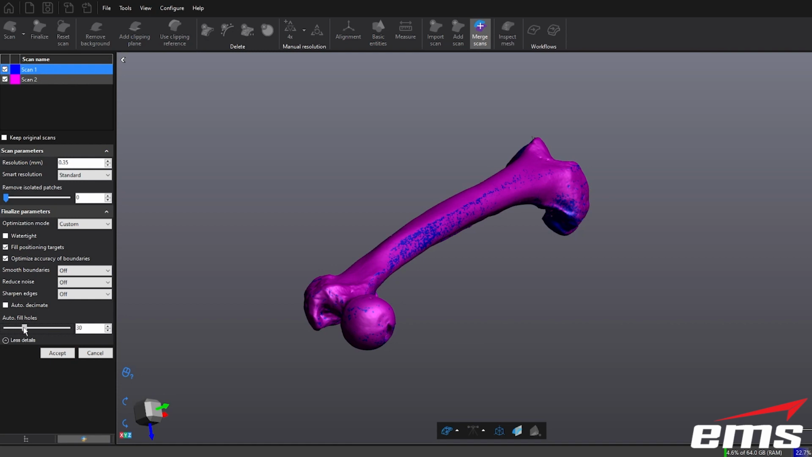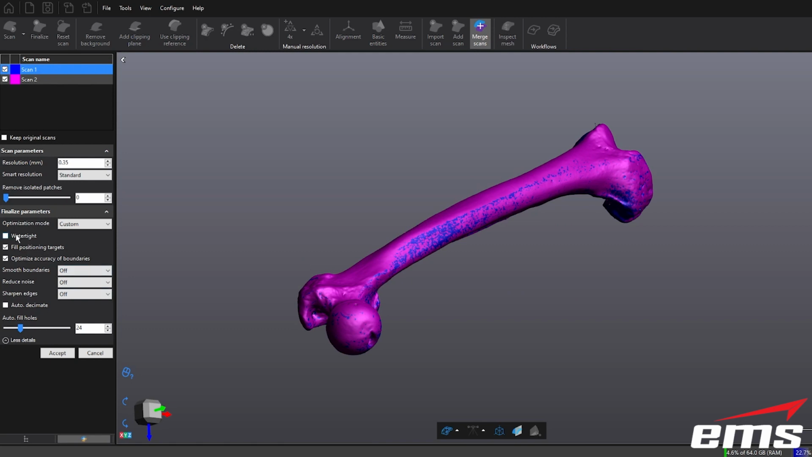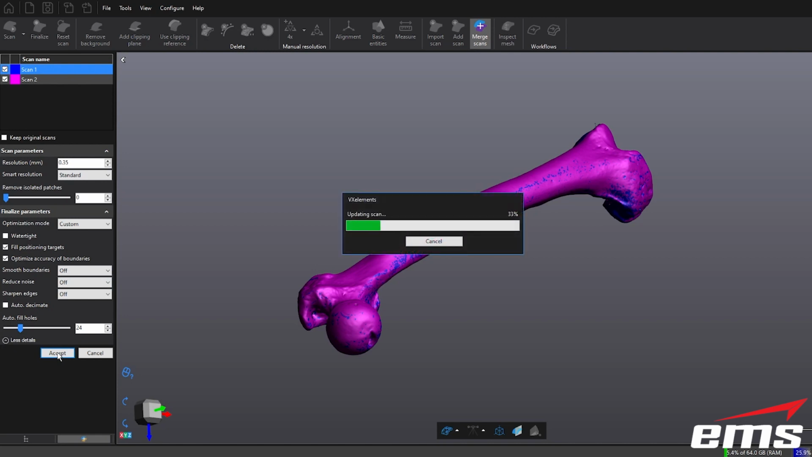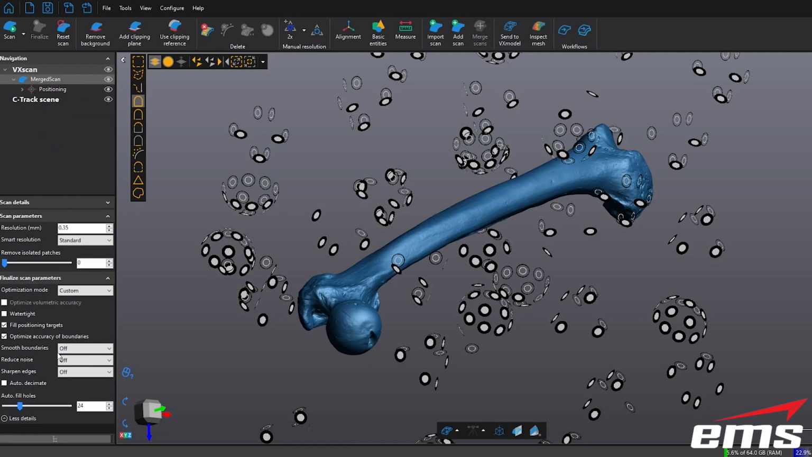We can slide this to fill any holes. If there's any holes on the part, there could be a few small ones somewhere. We can even click this watertight button. I usually don't use it because it does take a while, but it'll make sure that everything gets filled in. And then let's go ahead and hit accept. Now, the more of these things you click, the longer it takes to process. But for bones and most things, it doesn't take long at all to process. It's usually when we're doing a large vehicle or something like that.